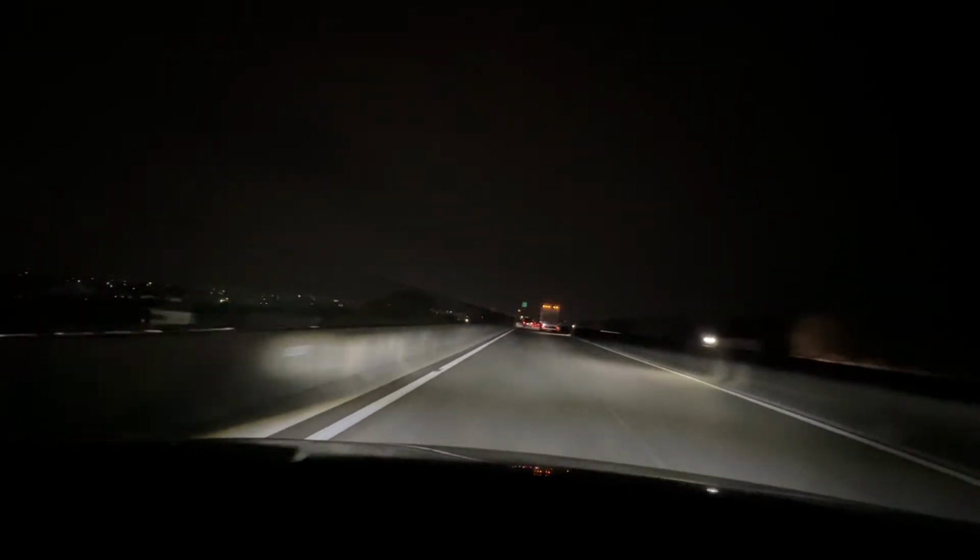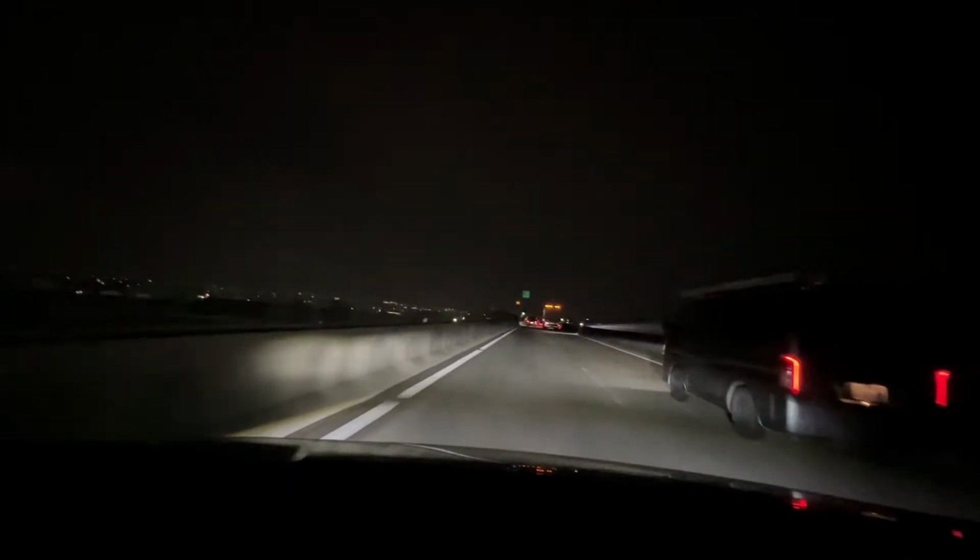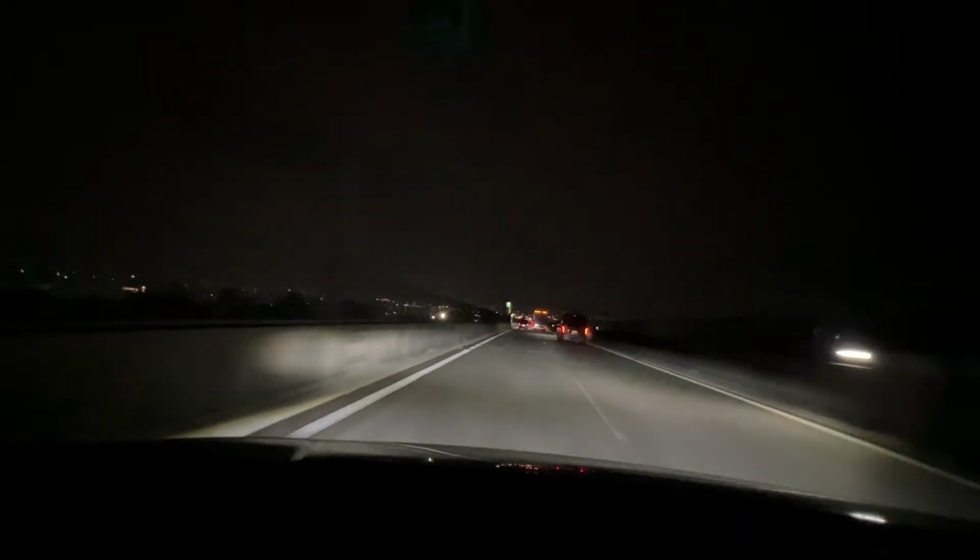Like I said, it looks really dark, but it is not. It's so shaky that the tape I'm using to adhere the tripod to my dash is wobbling.